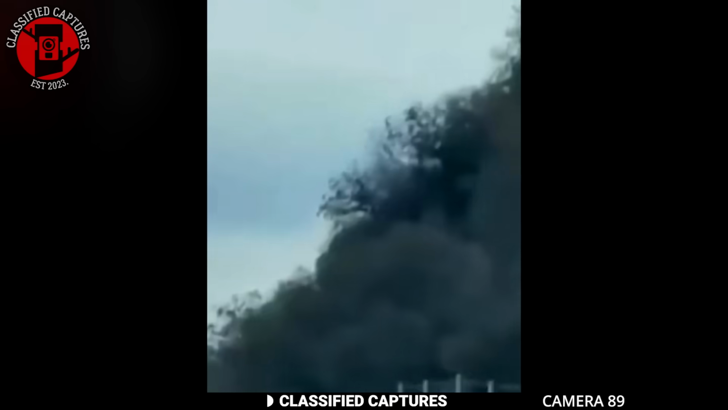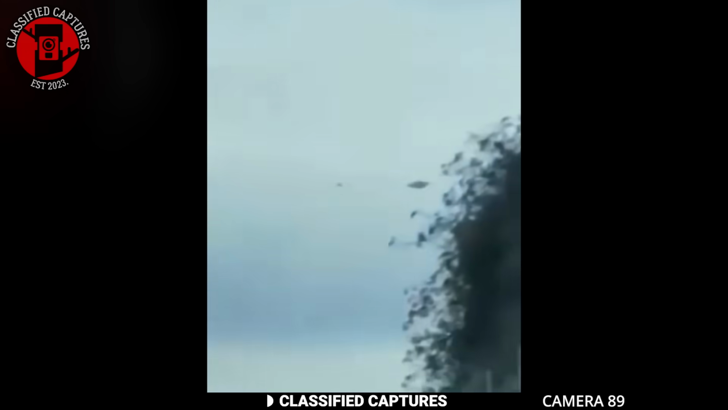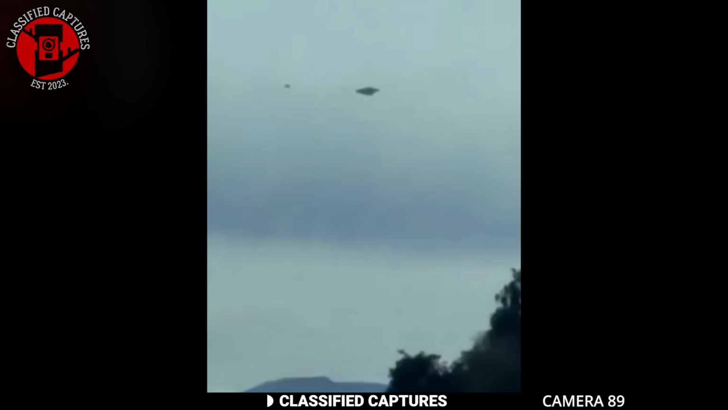Speaking of aliens, this footage is from Los Angeles, California. A driver noticed this UFO in the sky, an object in the sky that immediately stood out. Los Angeles has always been a hotspot for unusual aerial phenomena, with some attributing it to the city's proximity to military testing sites or Area 51 just a state away. But what if it's not military at all? Could this be evidence of extraterrestrial activity?